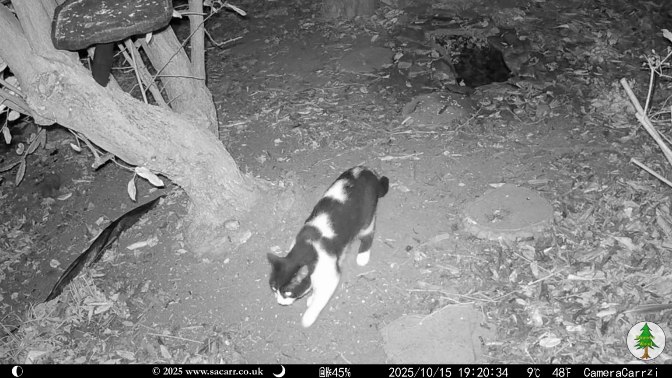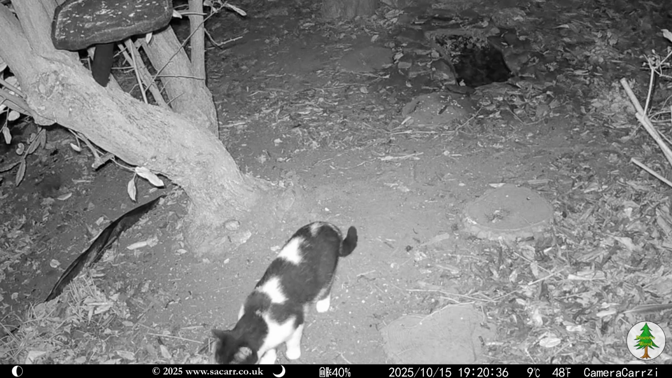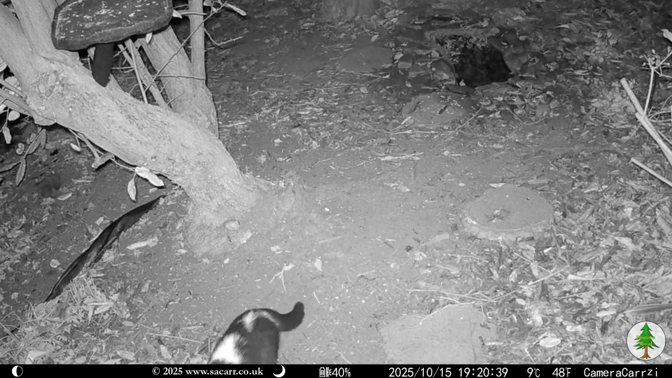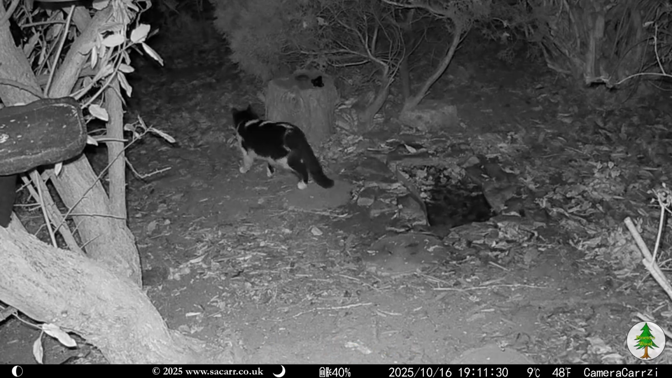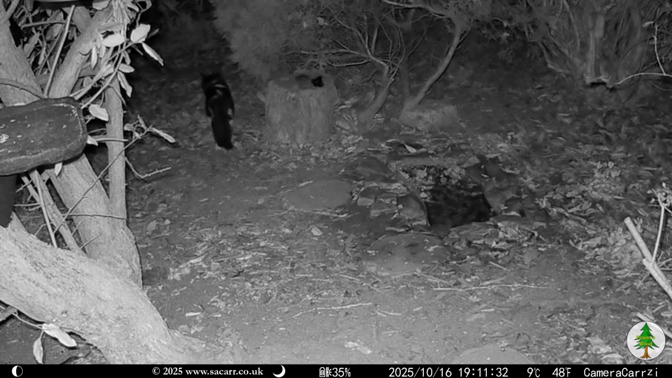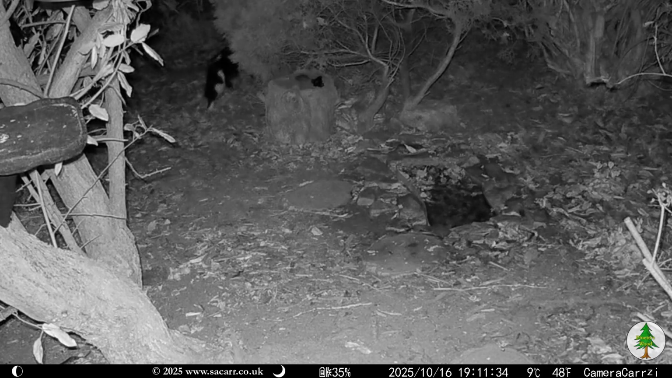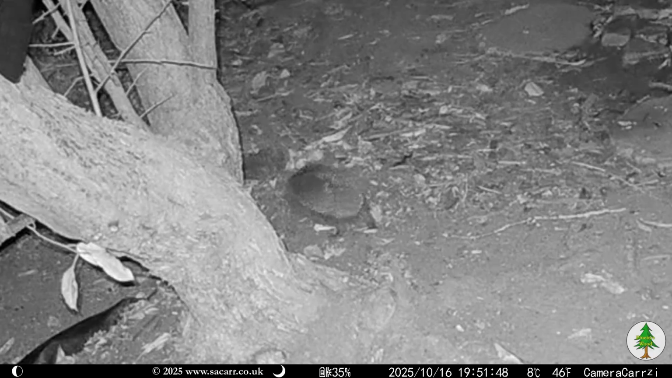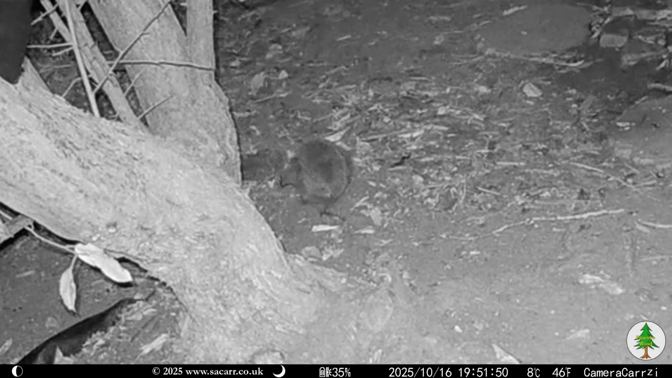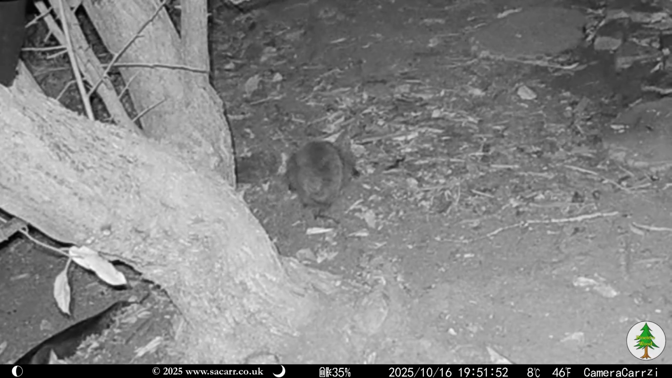Chevron came back again at 7:20 p.m. 24 hours later, Chevron made another patrol through the wood. 40 minutes after that, the hedgehog was back. I think he must have had a flea problem, as he was constantly scratching.